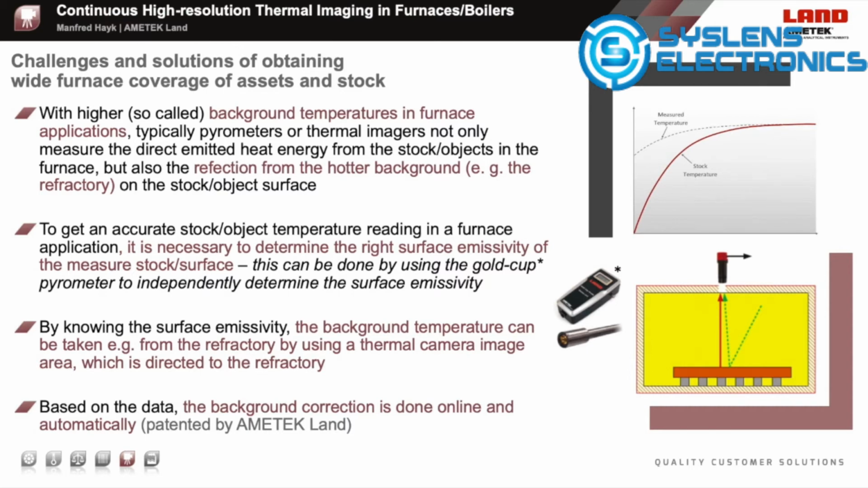To determine the right emissivity, so-called gold cup parameters are used, which use a hemisphere as a reflecting unit to collect all radiation energy from the object surface in just one point, the mirror center, while the background radiation is nearly completely blocked.